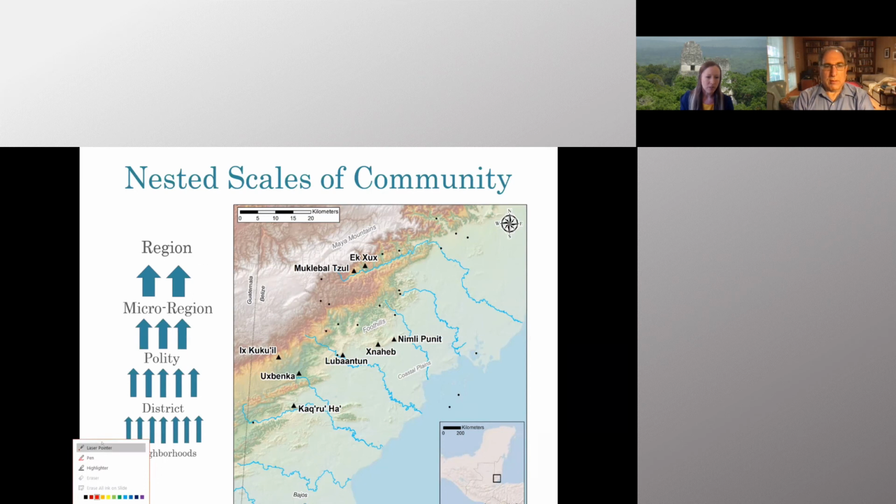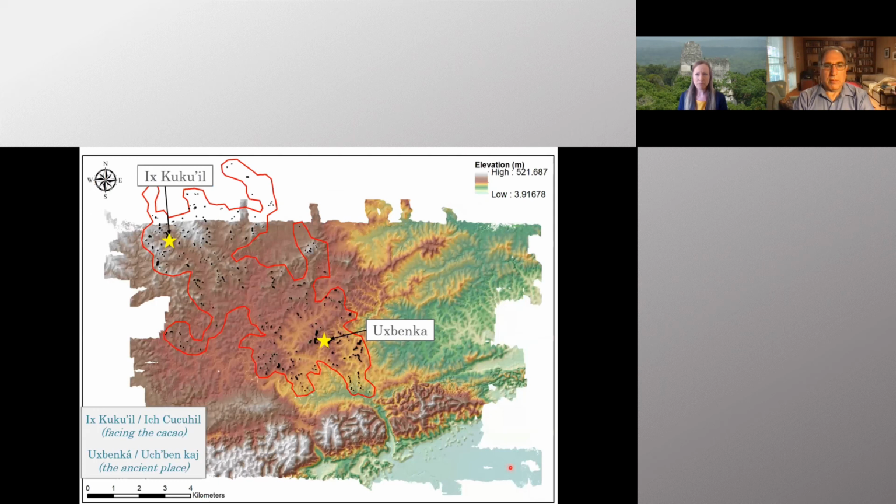At Ushbenka and Ishkukuwel, and then we're going to jump out to the micro region of southern Belize using traditional settlement survey data from some of these other sites, and then compare that to other published Gini coefficients across the Maya region. So as Keith mentioned just a few moments ago, in 2011, the Ushbenka Archaeological Project acquired 135 square